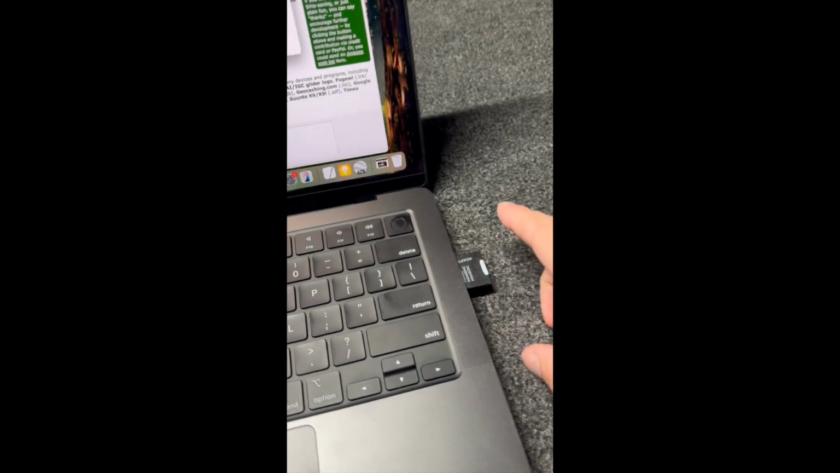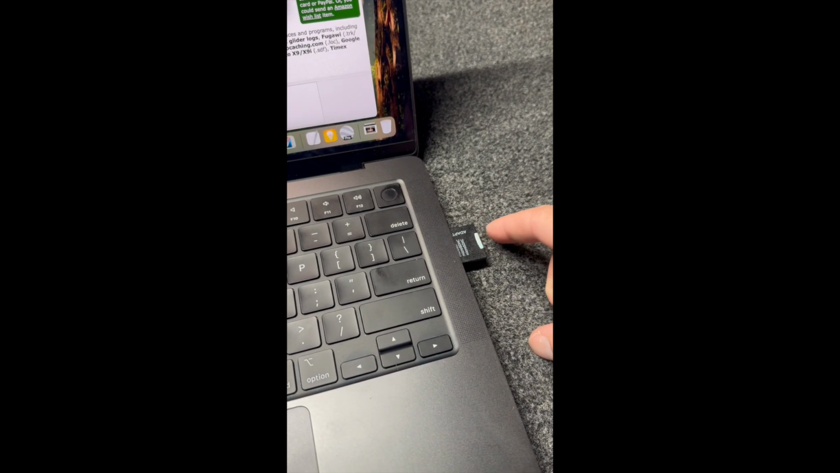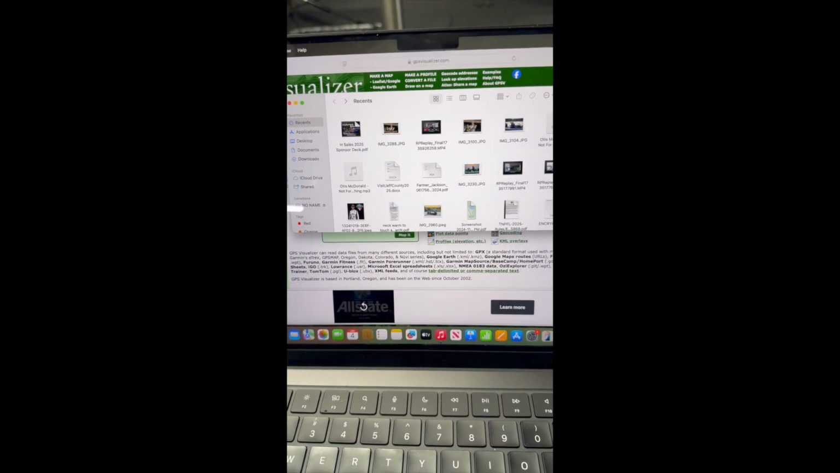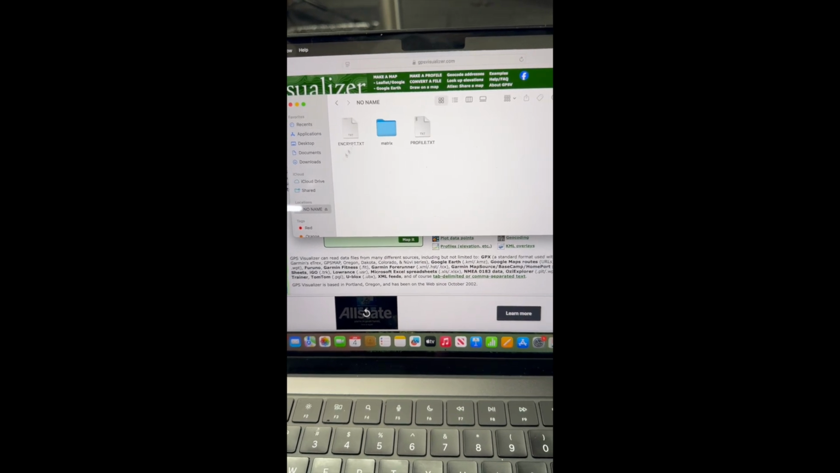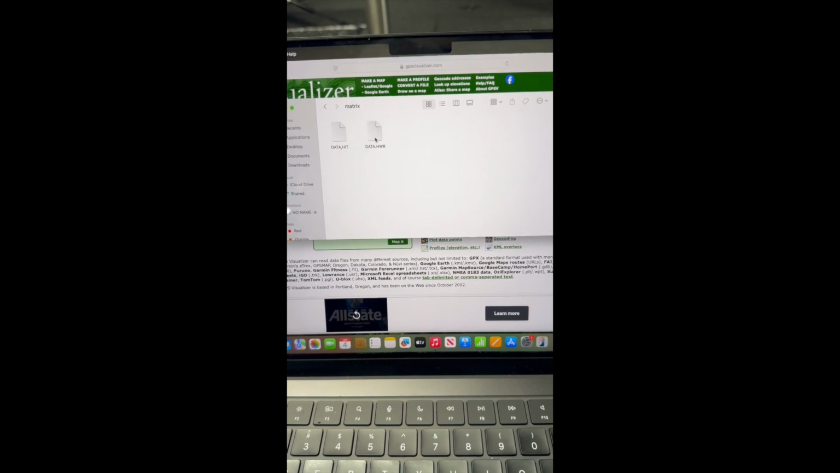All right, so the first thing I'll show you is I saved my Humminbird waypoints from last year onto this SD card here, which I have plugged into my computer. Like I said, it doesn't matter if you have a Mac or a PC, but you'll go here to the side, click on your SD card. You'll have this file named Matrix. Now this file, data.hwr, that's actually where your data is stored for your waypoints.